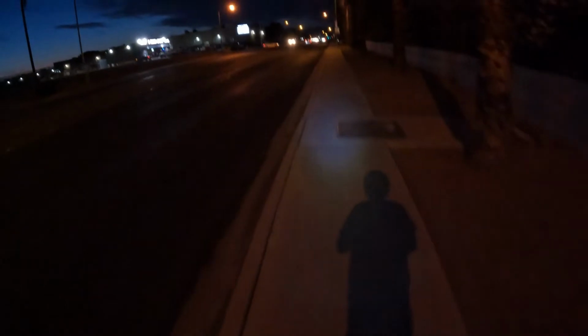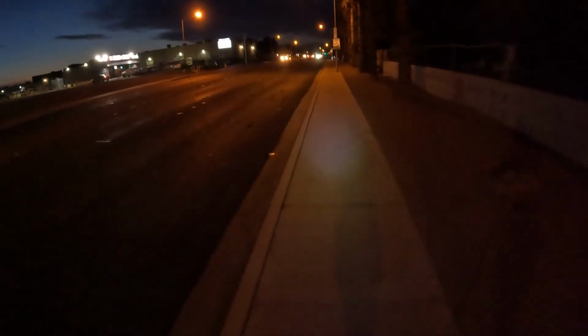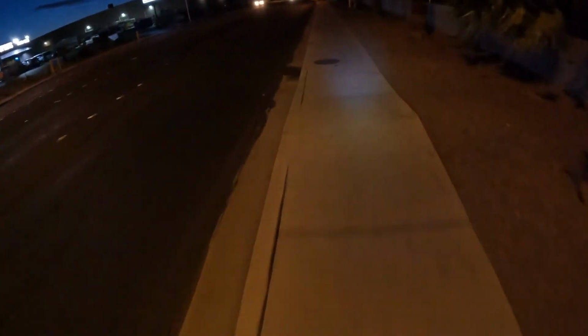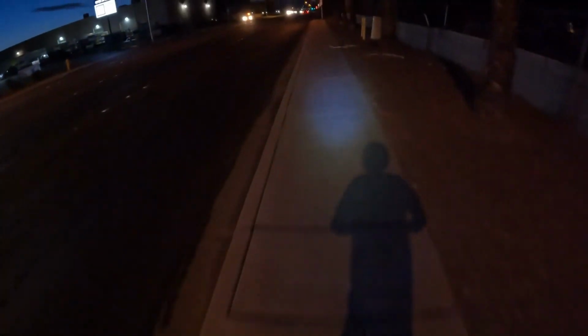Oh, another big jump. Whoa, that's a big jump. Oof, got a little bit of air that time. That was cool. The sidewalk's not too bad right here, but this road out here on the Ruckus, it'll shake your arms out of the sockets pretty much.